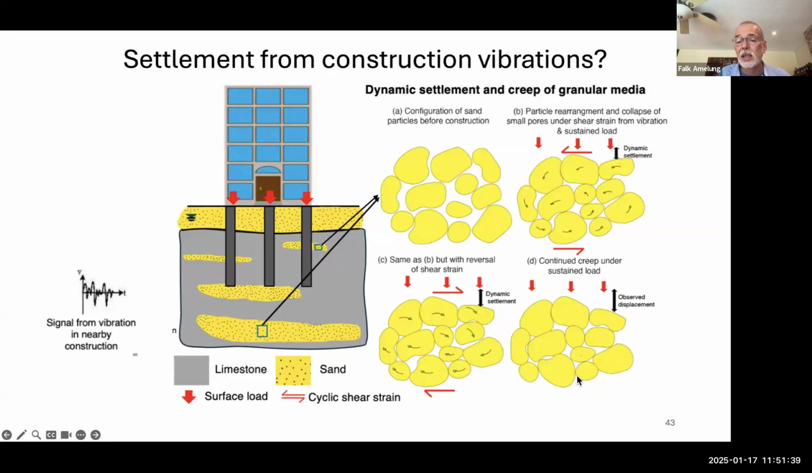The sand grains got rearranged, and now it's much more efficient. It takes less volume. We know that this can happen.